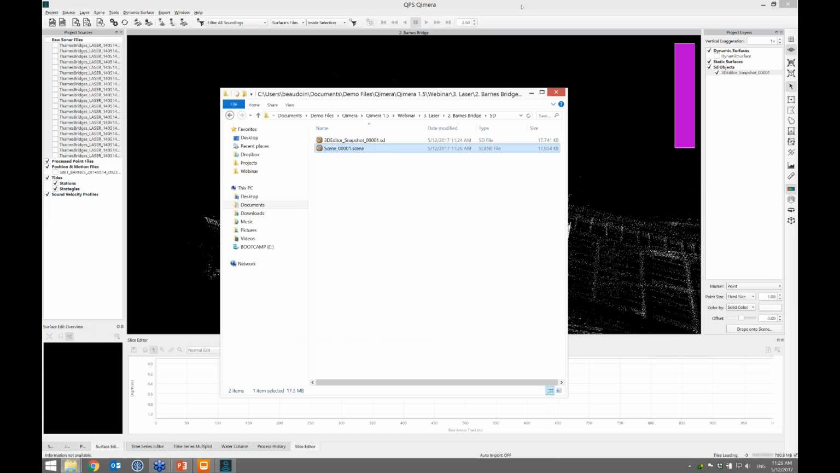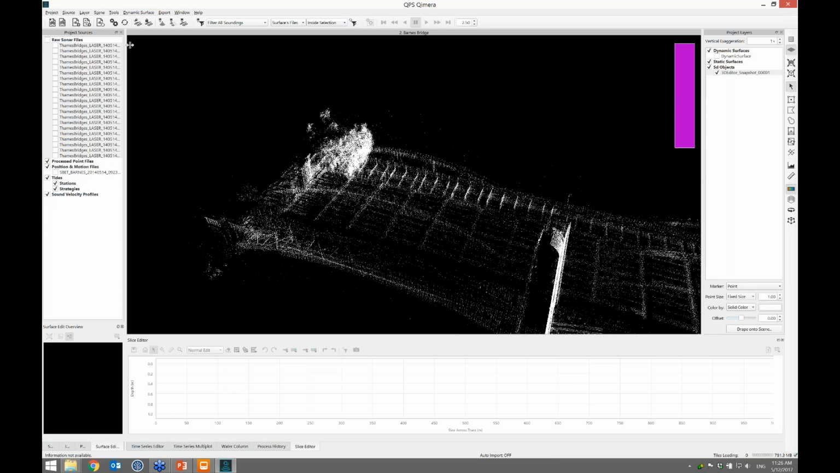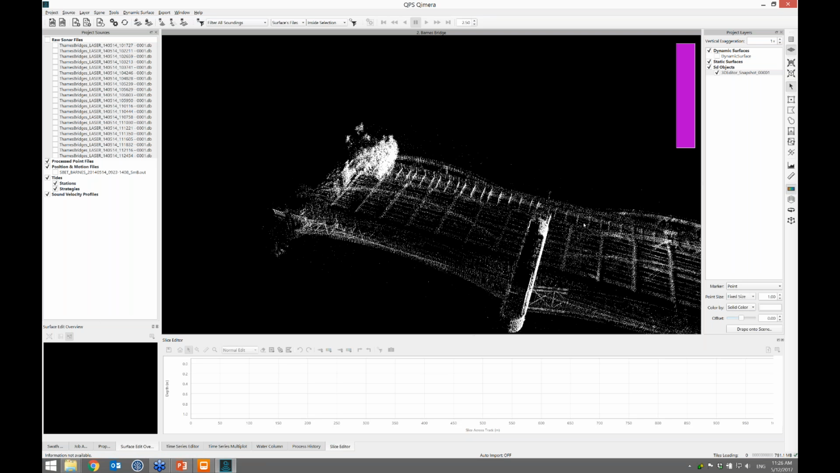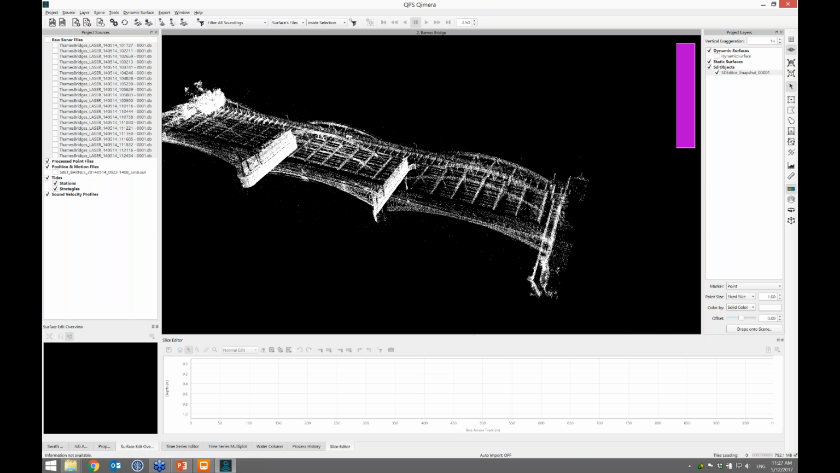But just to wind that up, we brought the DB files in. We applied an SBET in a few clicks. We selected the bridge, went into the 3D editor, cleaned out a few bad points, and selected the points we wanted to keep. We created a snapshot of that, exported it to CloudCompare, and also saved it as a scene, so you can do that in Fledermaus as well. And that's pretty much it. That's what we wanted to show off today.